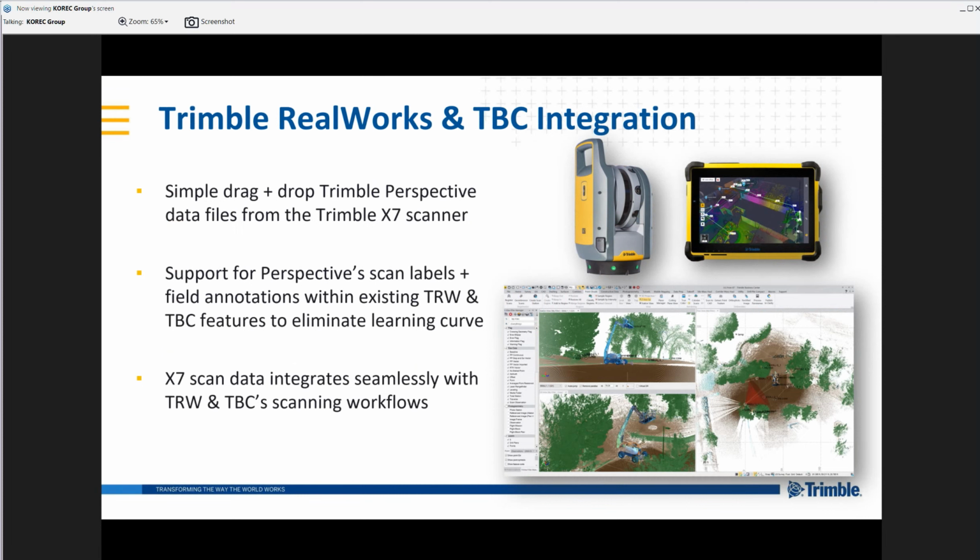So the advantages of taking that data into Trimble RealWorks or Trimble Business Center is, one, you'll have seamless integration with the rest of your survey data. So that might be topographical data, it could be data from a TX6 or TX8 scanner, it could be from a Trimble SX10.